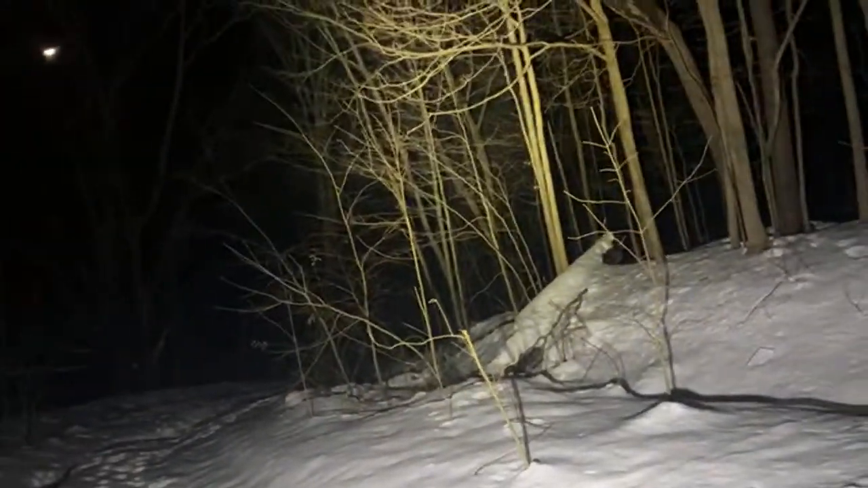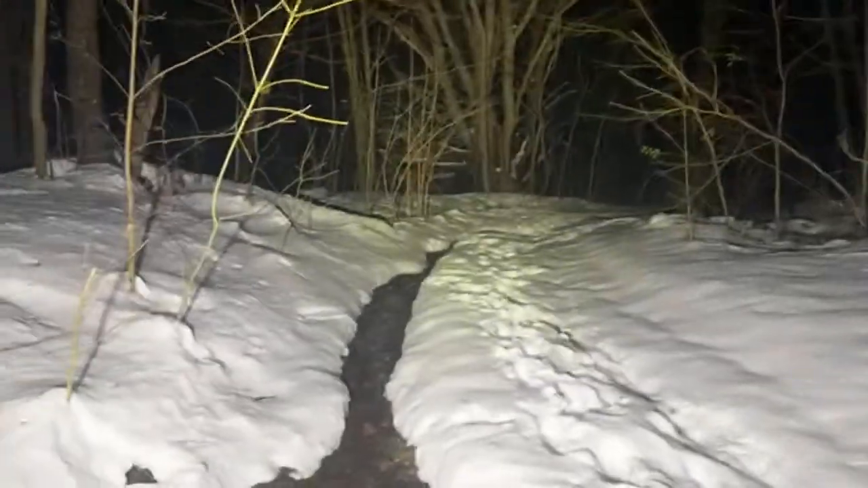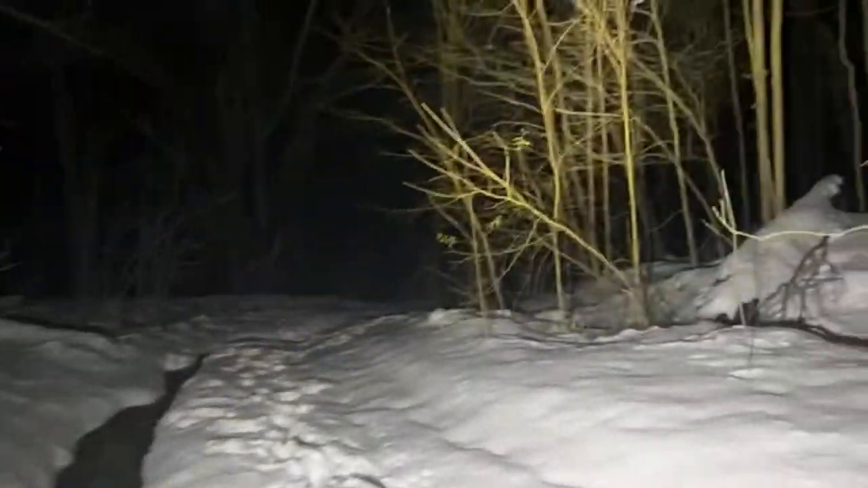There's a lo-fi, like Buddy Holly plane coming over me now too. I definitely got to check the flight tracker.